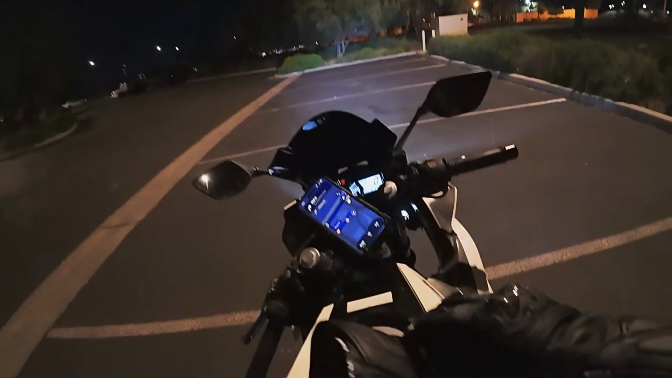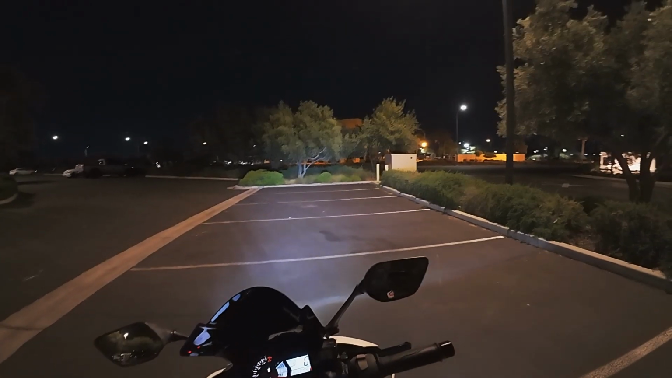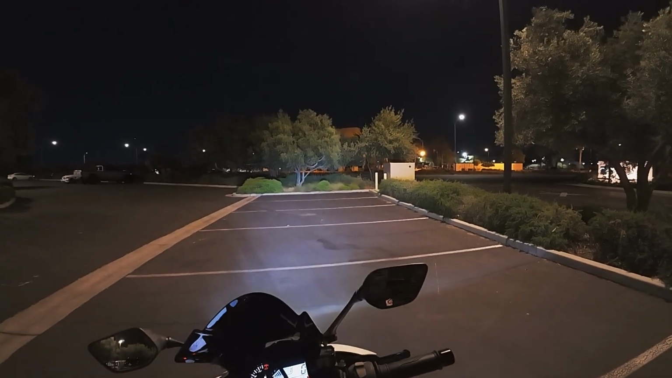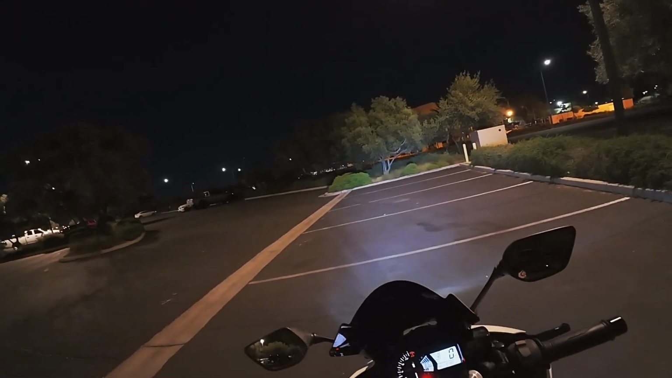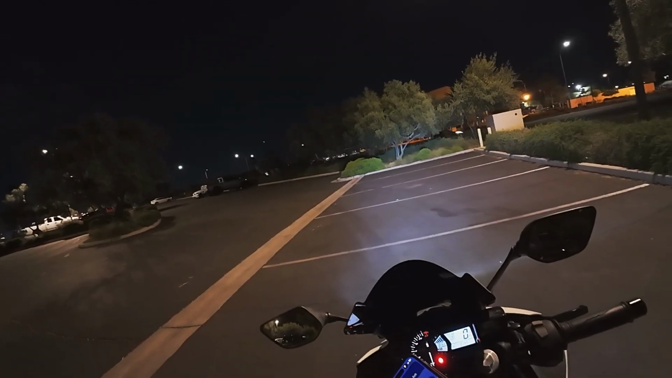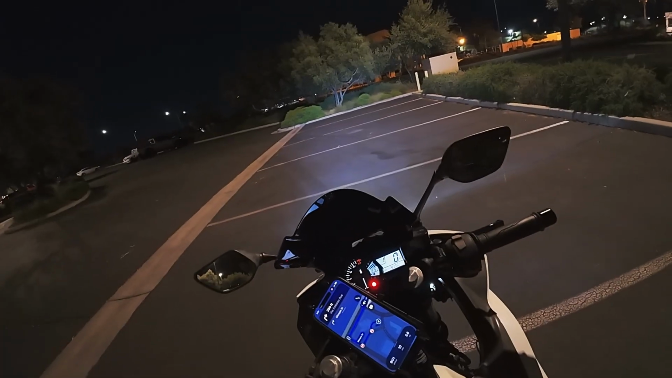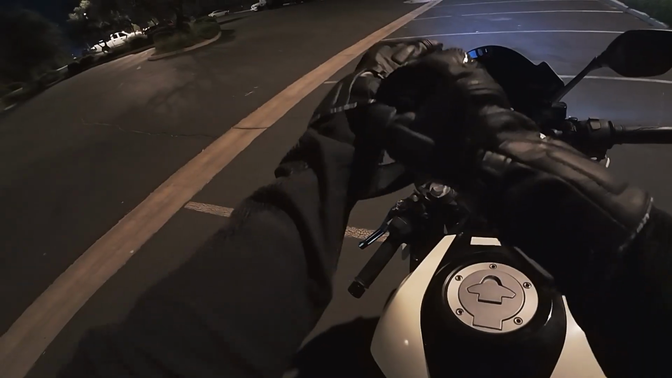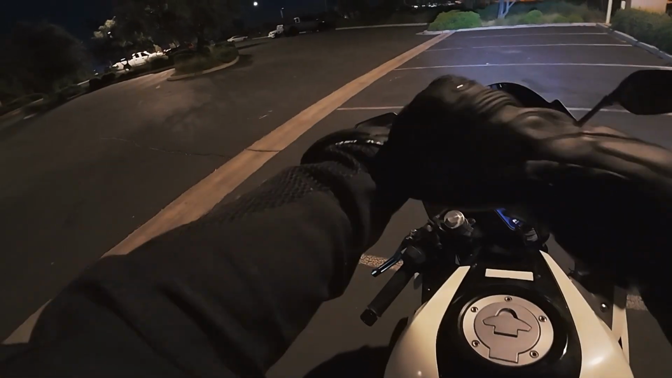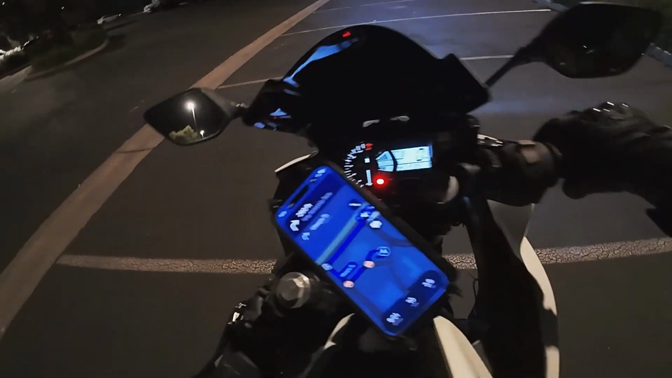So this was me stopping and being a safe rider, buckling up my helmet because I'm a dumbass and I forgot to do it before I got on the first time. I need to get into the habit of buckle helmet, then put on gloves. I guess I get too caught up in trying to make sure that my gloves are put on correctly because they're kind of longer, they're gauntlet style, and so I gotta fix them around my jacket.